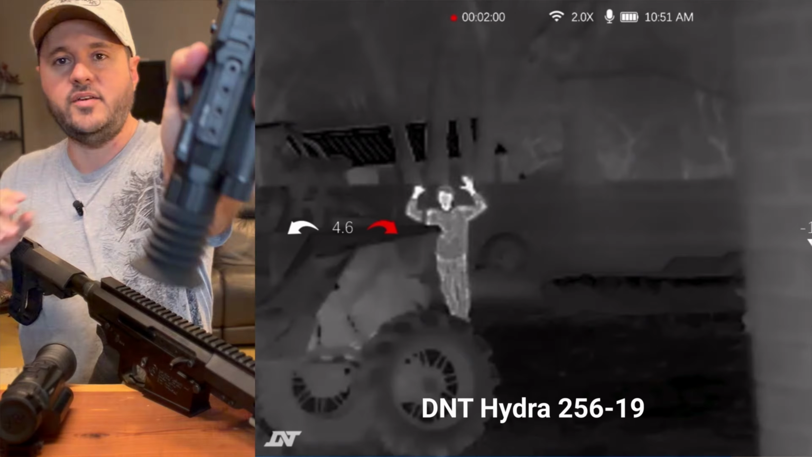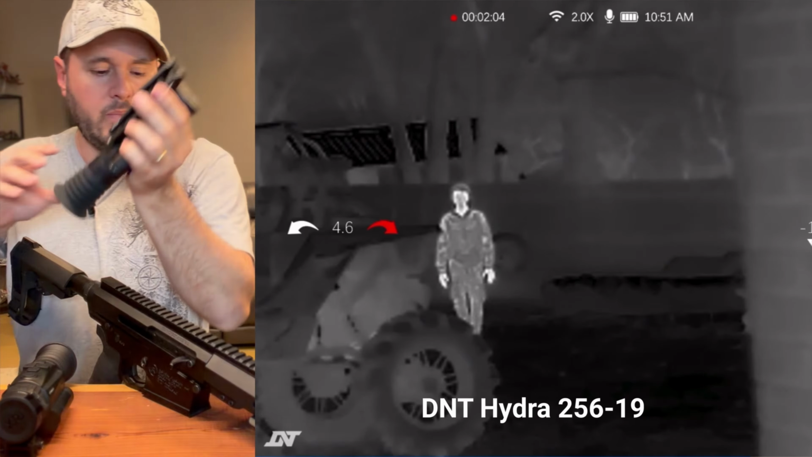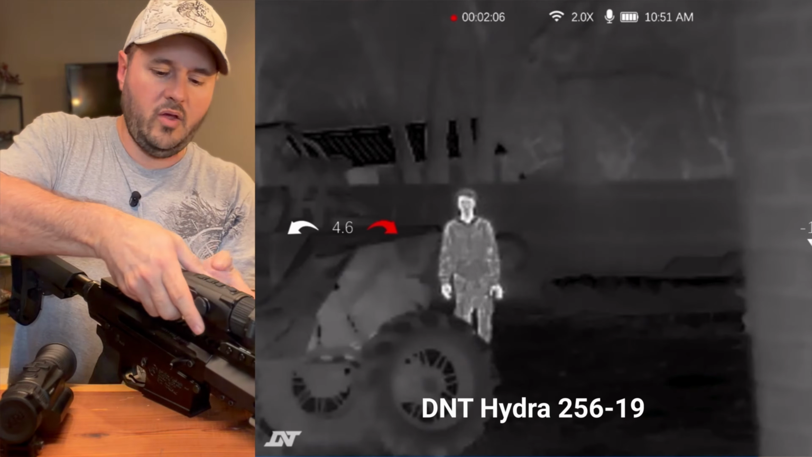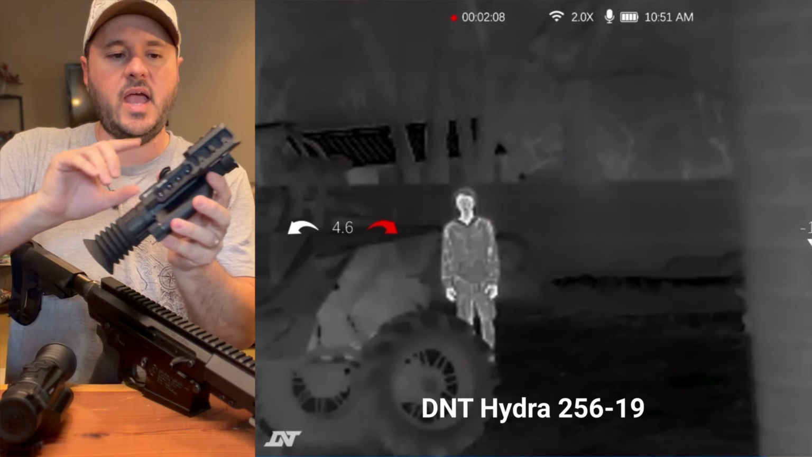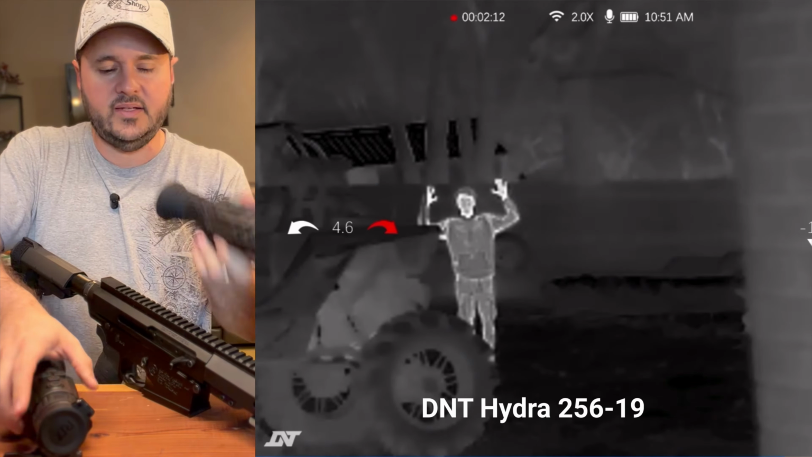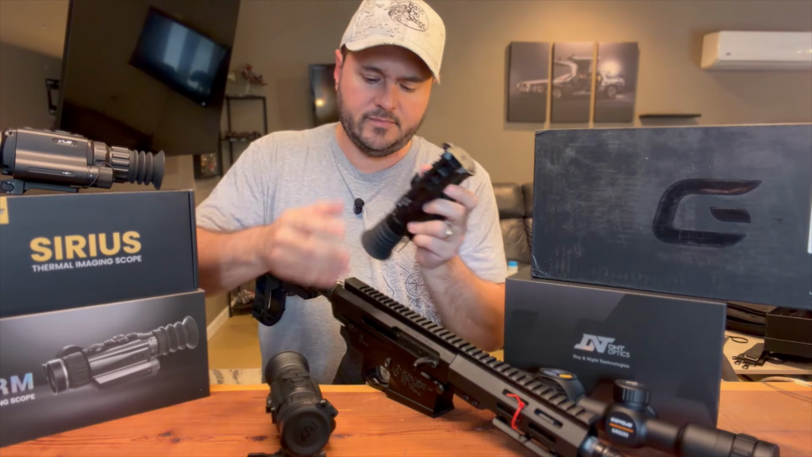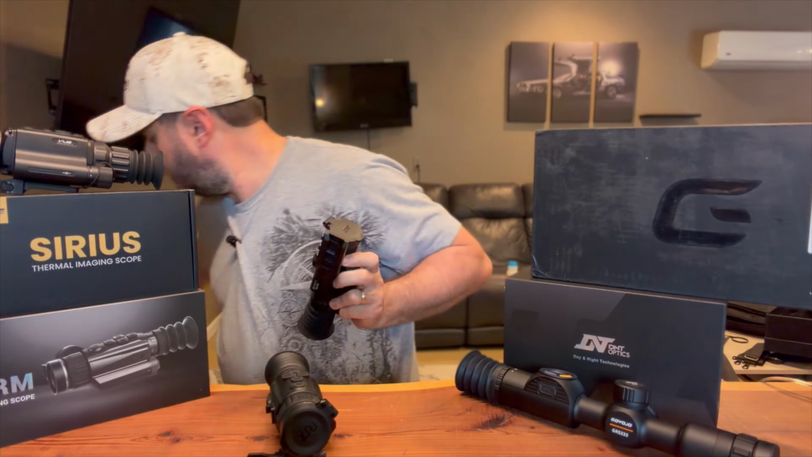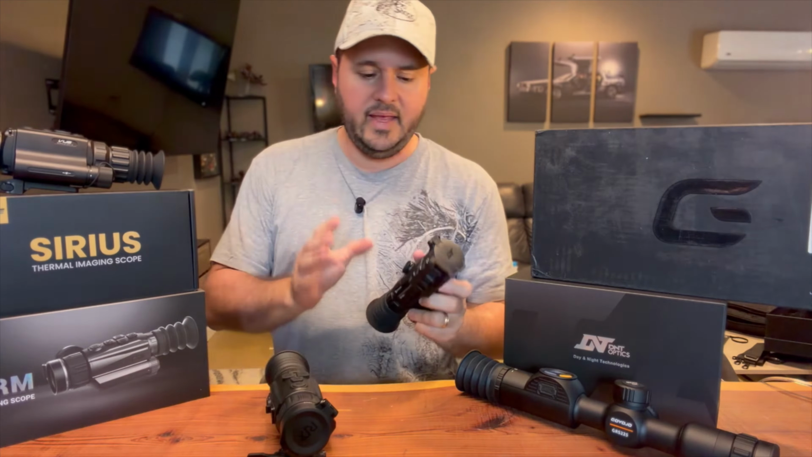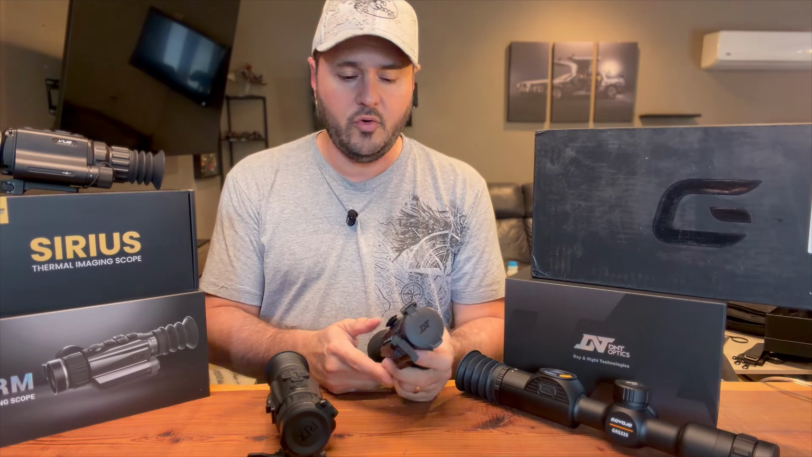But here's what I don't like about it. There's no quick disconnect rail. That mount, what's the point of having this type of a mount? If I can't pop it off, I can't easily remove this and have it as a monocular. I can't easily remove it and then just go with my LPVO or my regular scope.